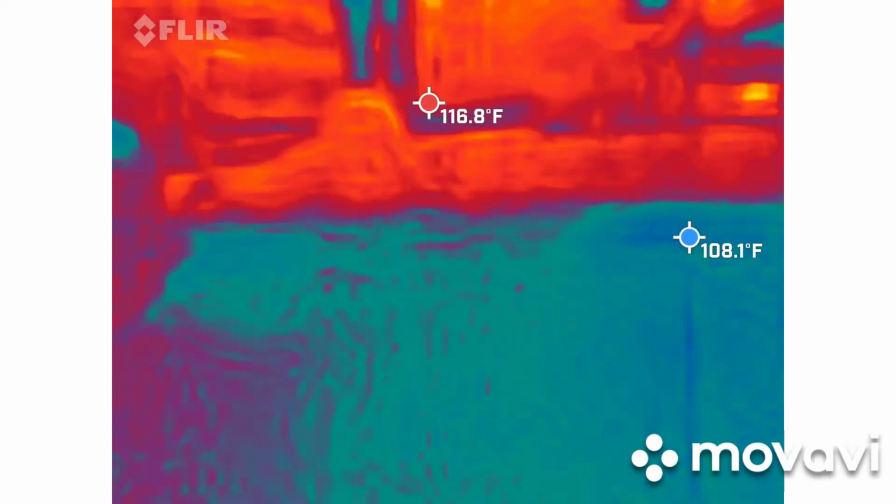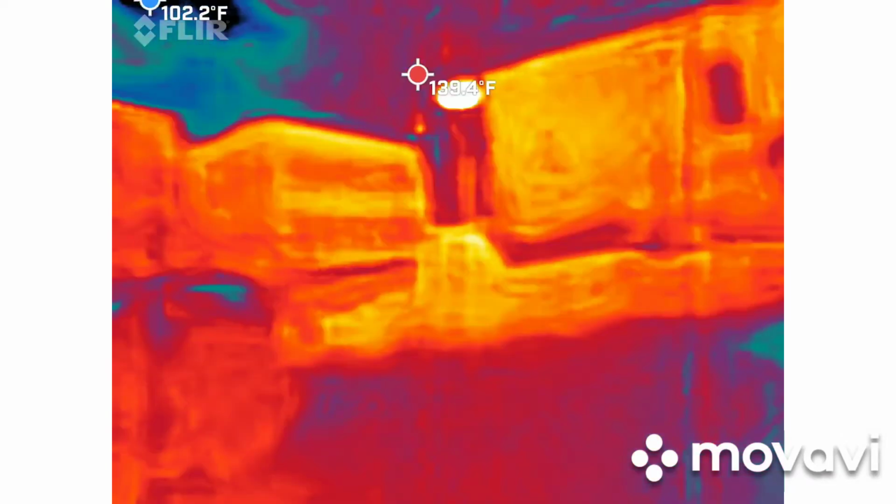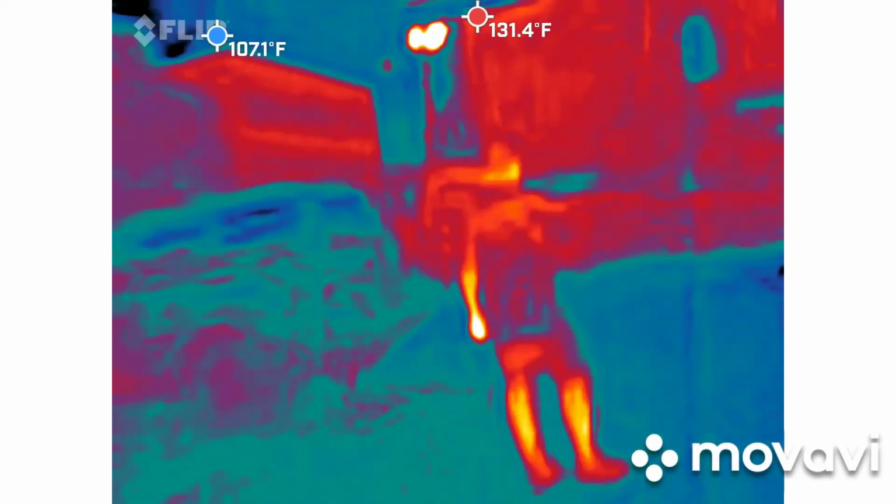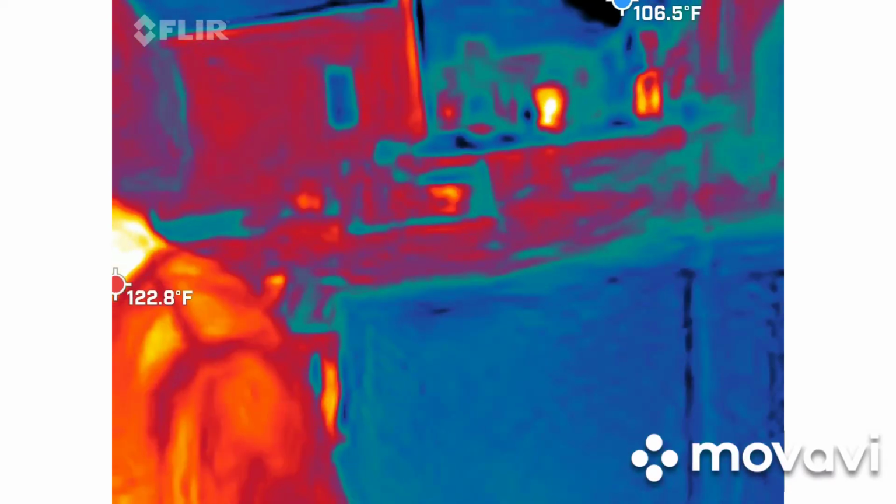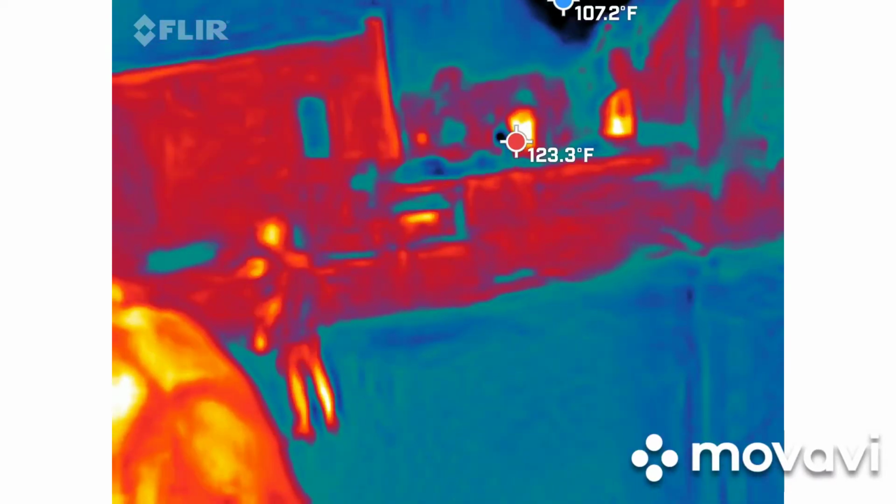Hey guys, is that a ghost store? Yes. Dude, she's right over there. Are you looking for Eliza? Yes, sir. Eliza's right over there. We found her last week. Put it right up here.